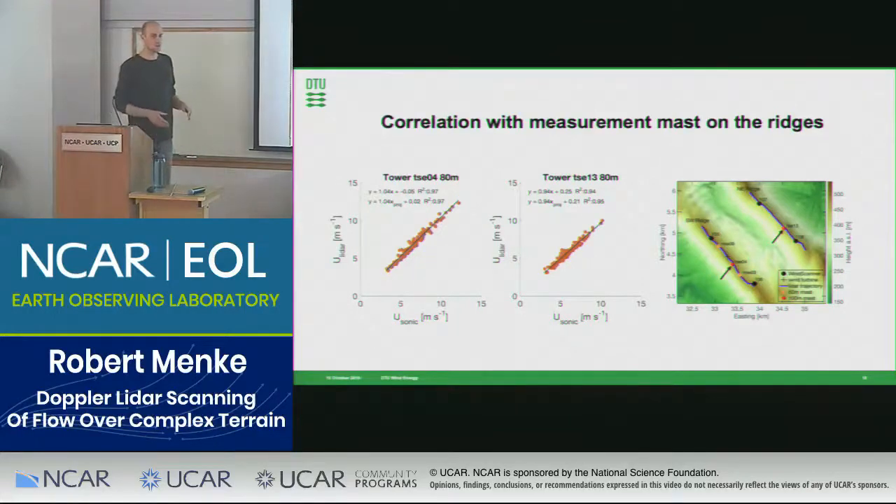First, we started just to be confident that our measurements are correct. We compared the data to the 100-meter towers, so the 80-meter level at the 100-meter towers, and we found good correlation for both towers. There's obviously some variation there. It's not perfect, but we have to keep in mind that sonic and lidar measurements are not co-located. We actually had to use measurements that are 40 meters away from the masts to not have interference with the guide wires of the towers.